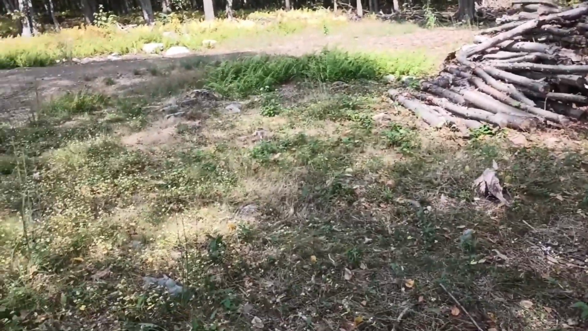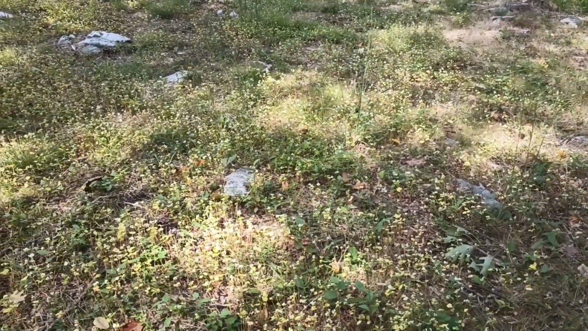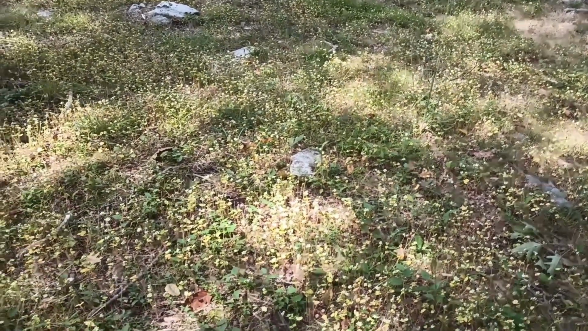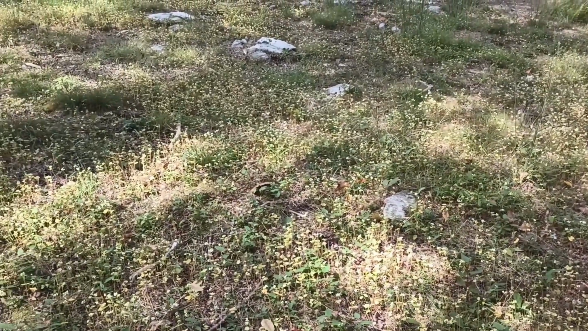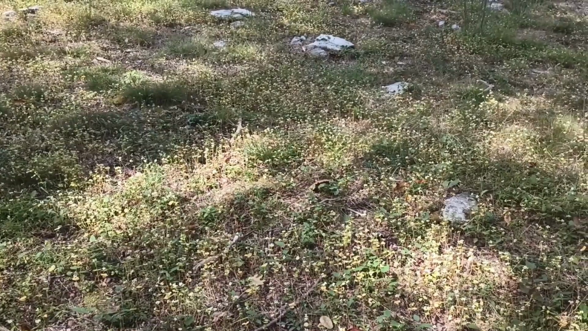got a little bit of growth, nothing real special, and we'll get this camera checked and see whether the deer actually come in here and hit this any, or whether the turkeys were through, and go from there.